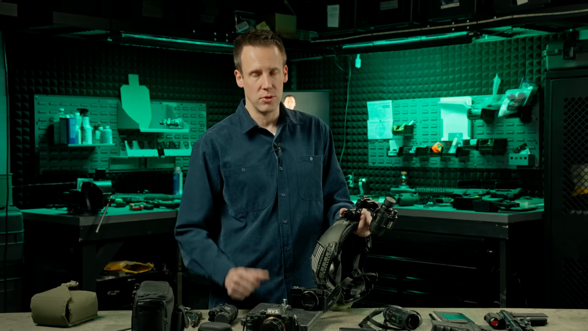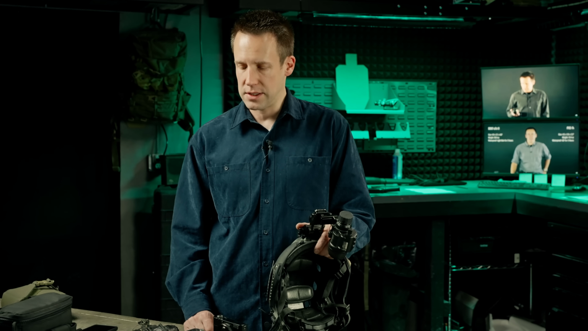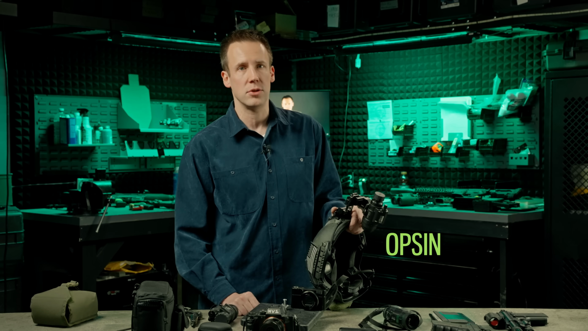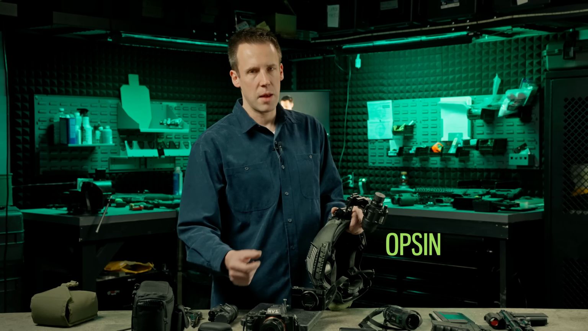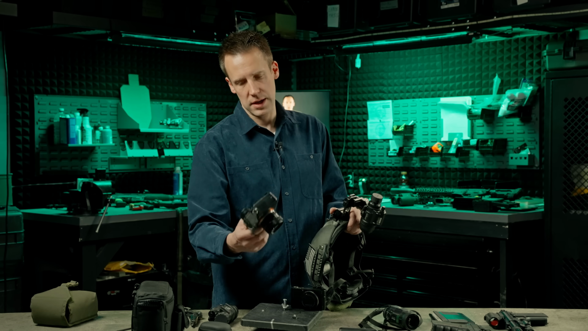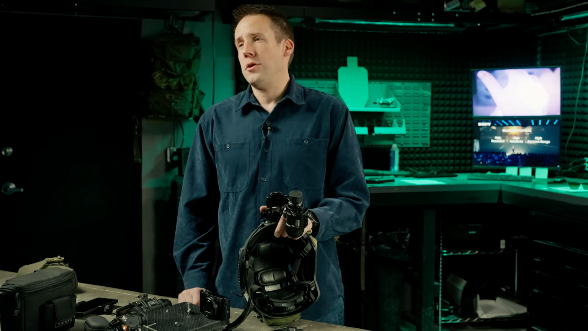And if you go back and look at the comparisons, it still is a really high-performing thing. It even has better sensitivity than this in certain situations, but it does that by cheating. It has a gigantic sensor. You should not helmet mount this A7S II. So I guess I will see you in 3 to 5 years.